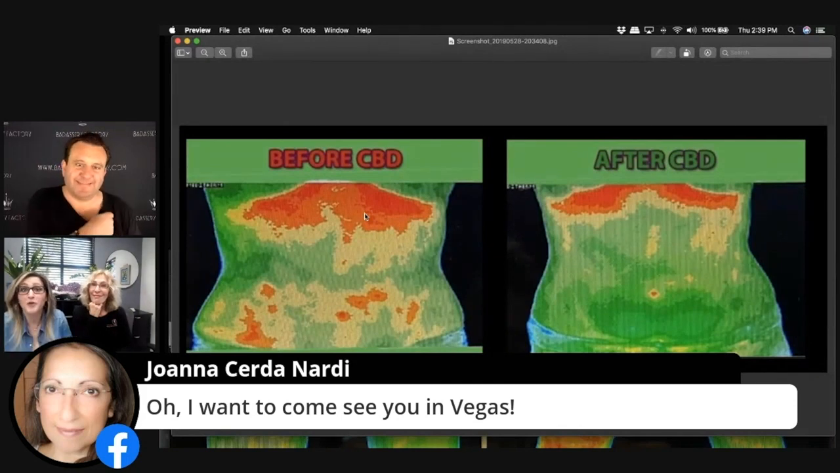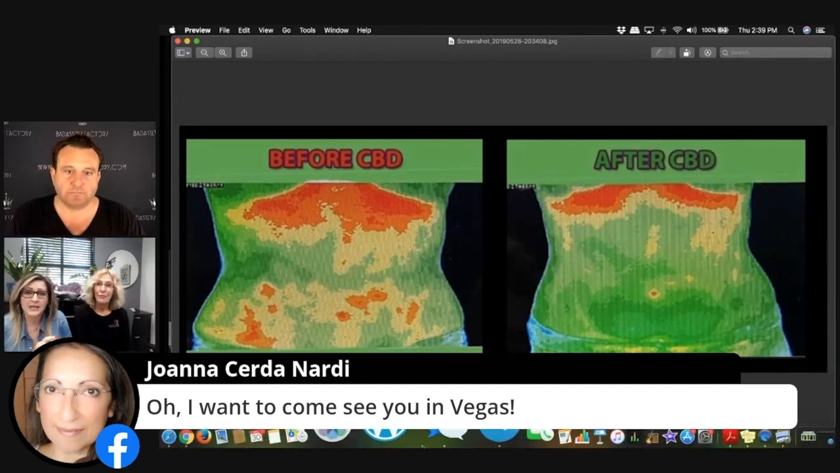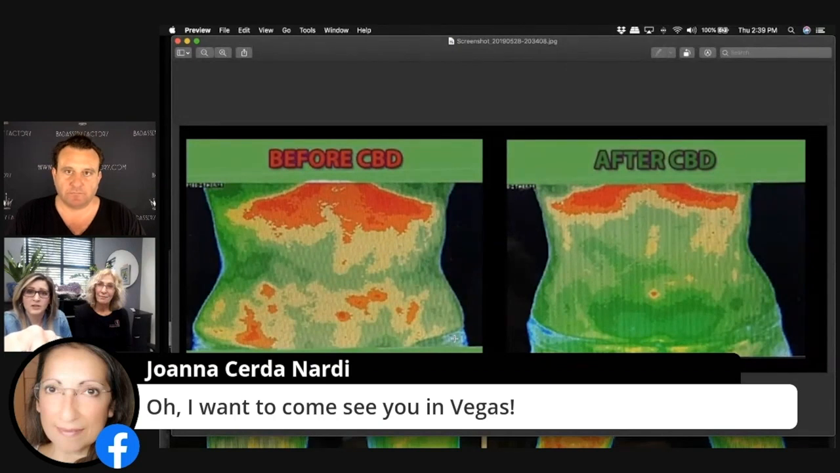Yeah, so the before picture, there you go. The before picture, I had already cut out... I basically went vegan, gluten-free. I had healed my leaky gut. I had really gone through the whole wellness protocol. And this is still what I looked like here.